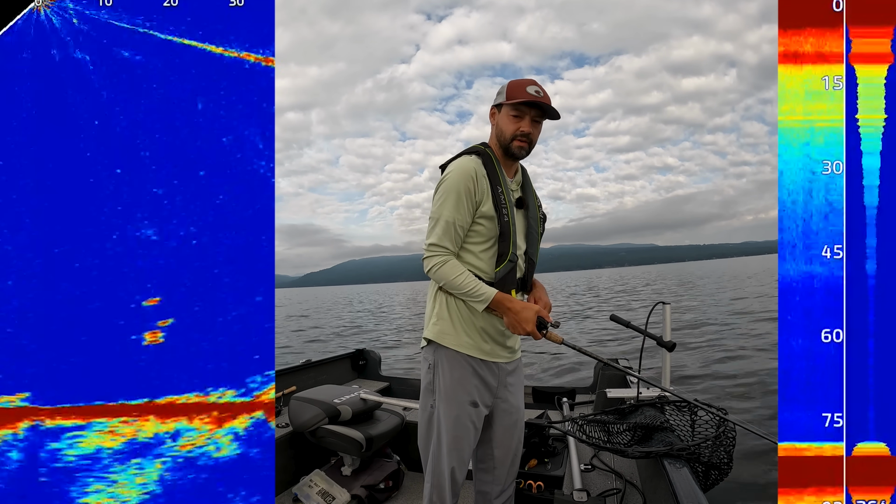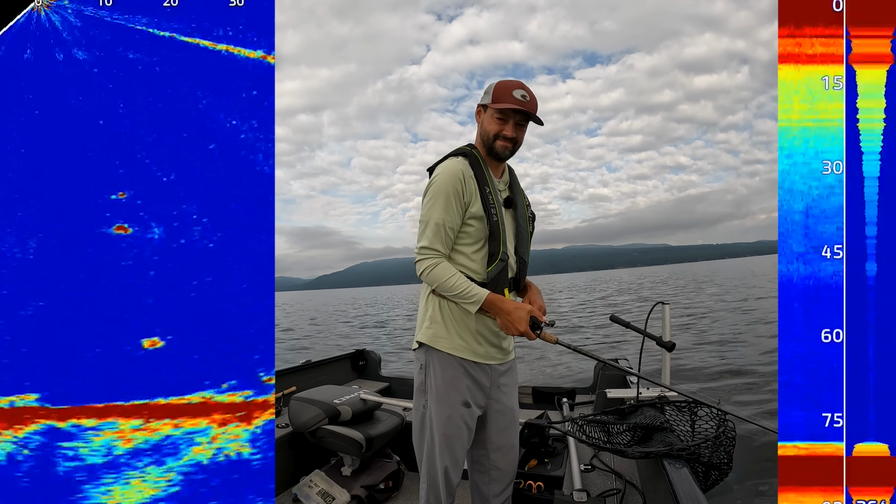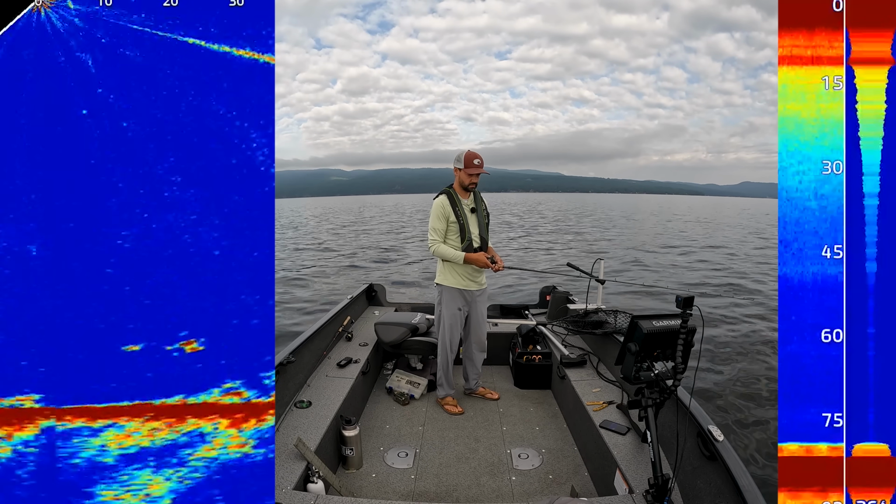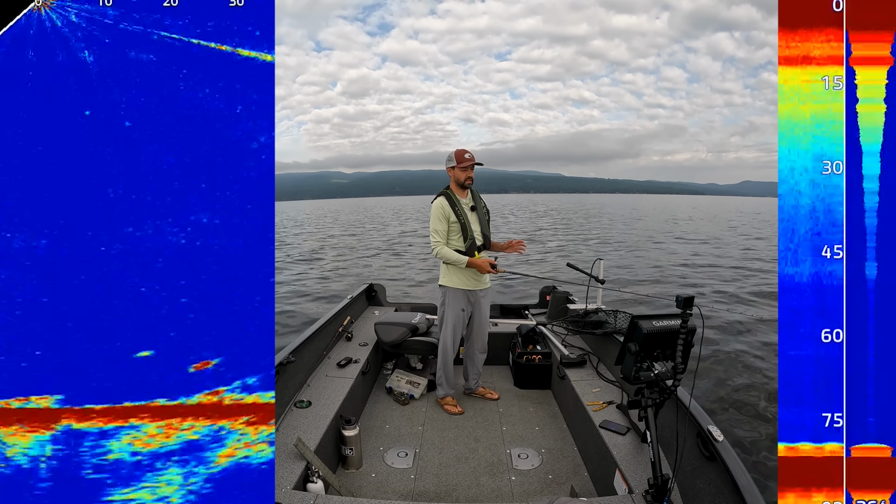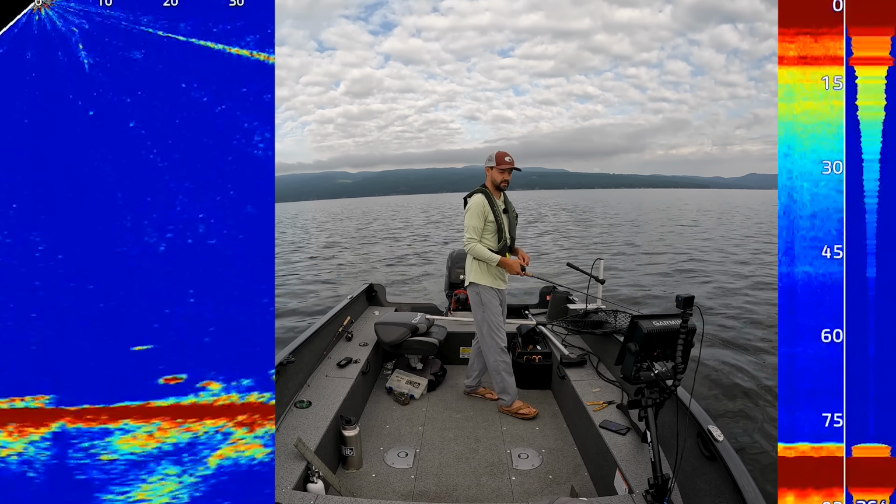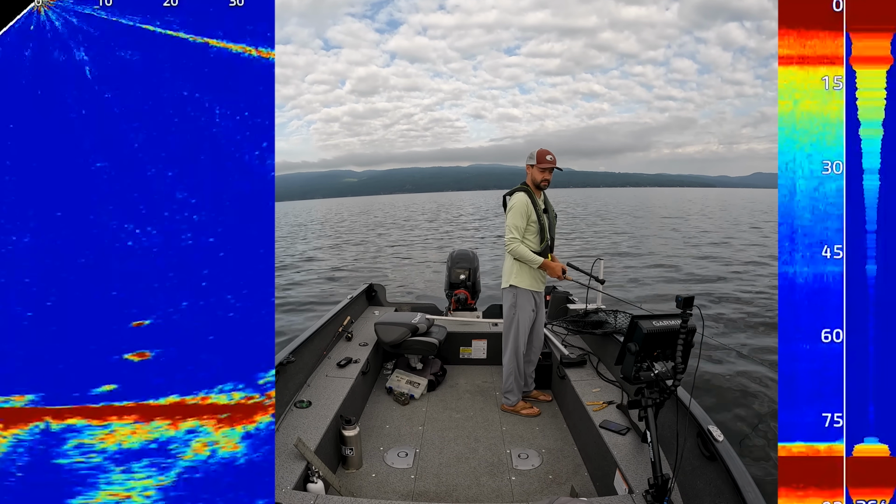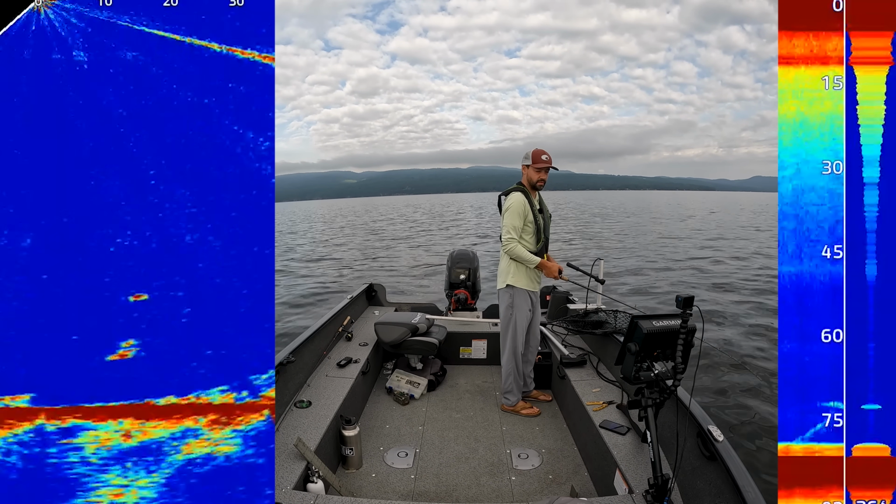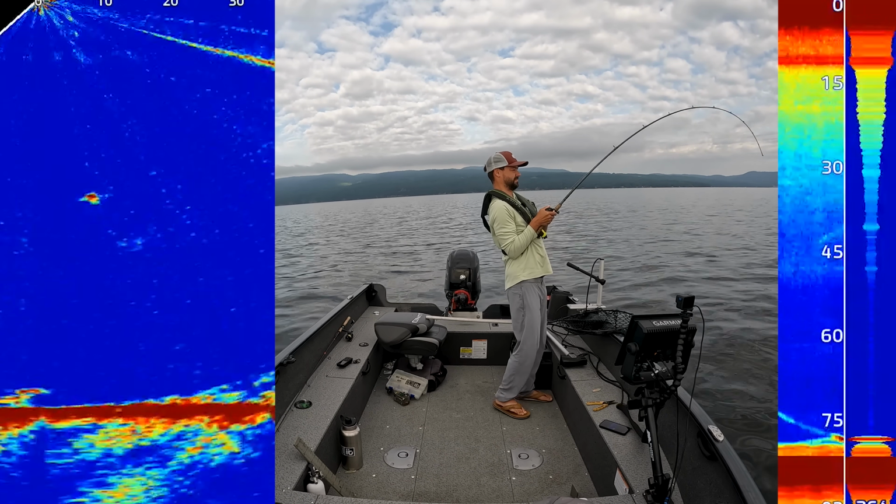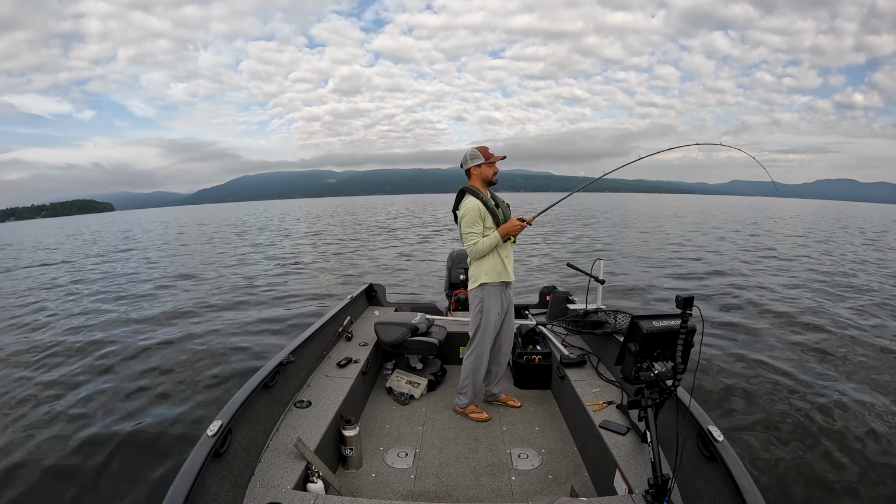So just keep reeling. Still gotta watch your screen though. We don't want to let it hit bottom. We want to stay, I don't know, 10, 15 feet off bottom. And then when a fish engages us, we want to start reeling. See, I got one coming up from the bottom, rocketing up to it. Got him. Easy peasy.